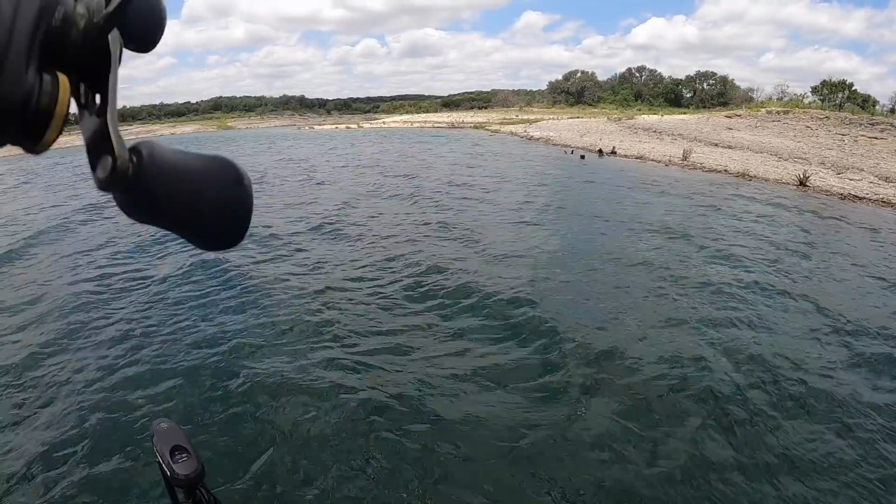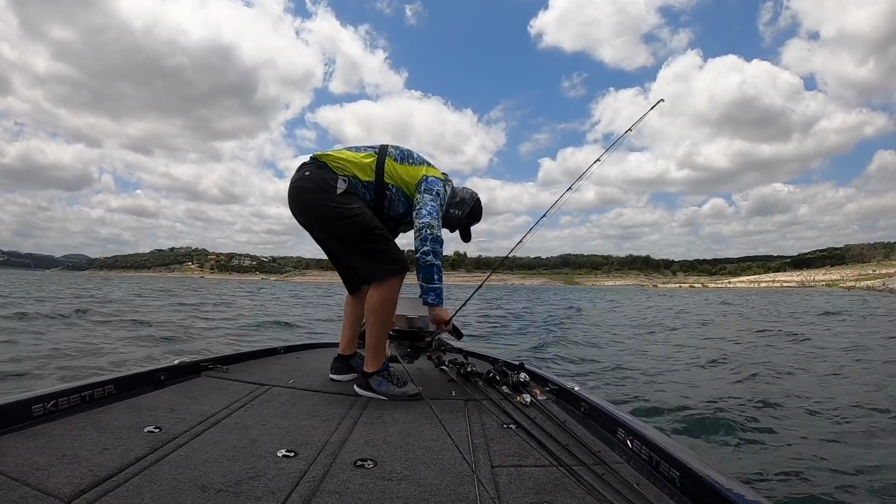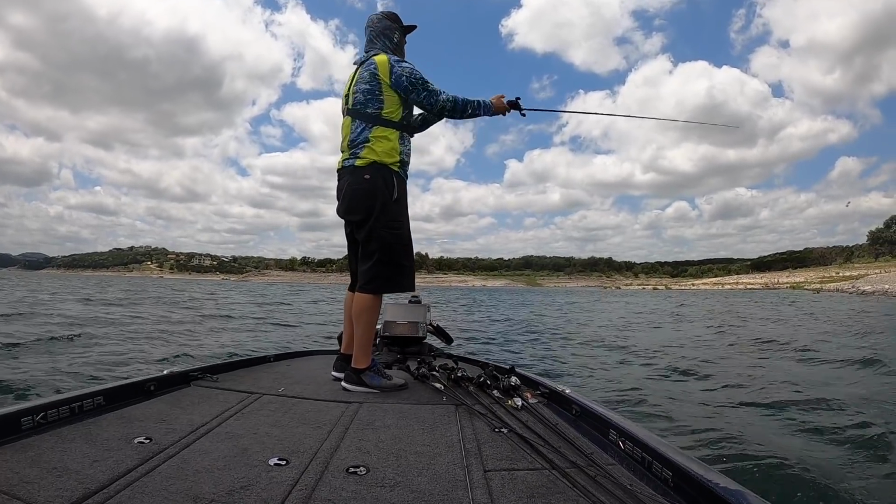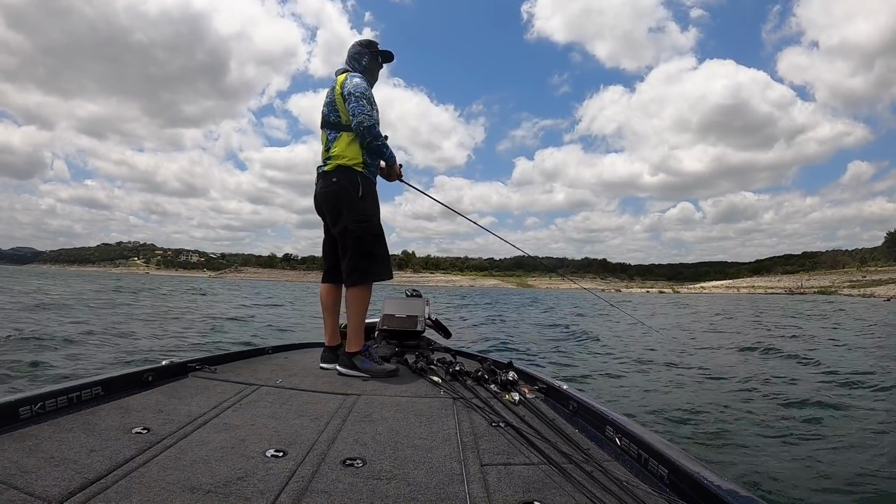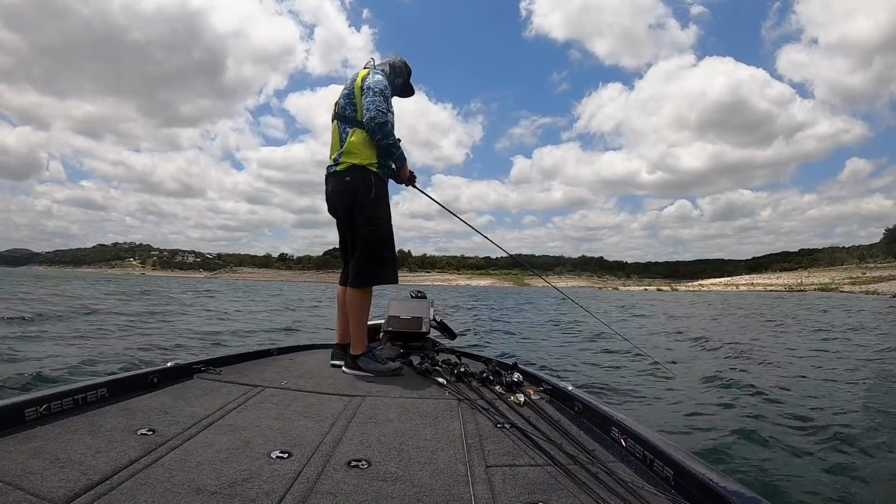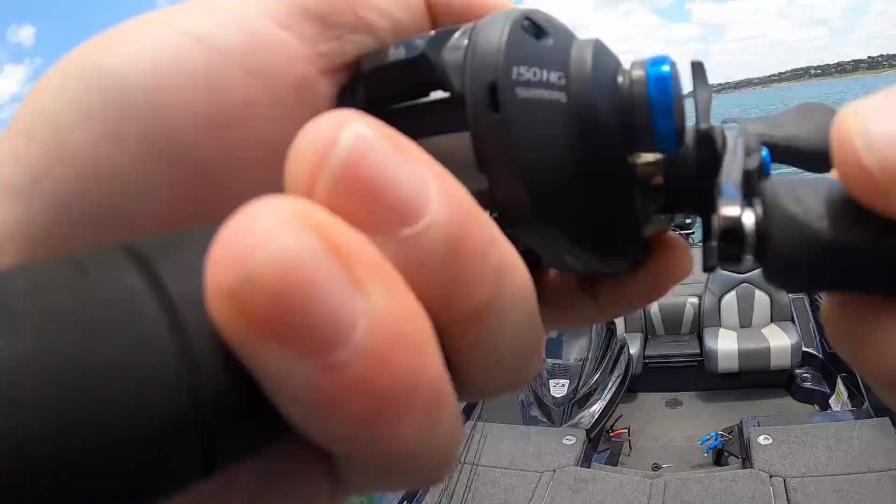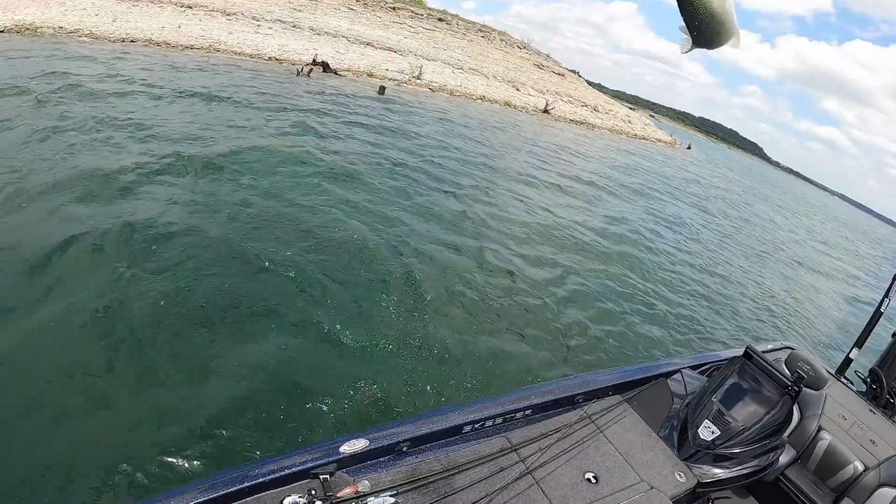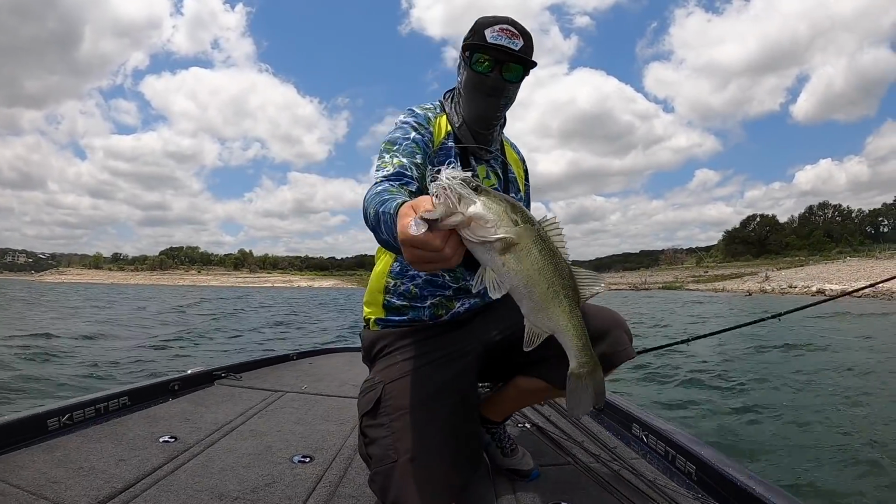And obviously it's not happening with the dang topwater. I'm going to live and die by the topwater, but I'm going to try something else. Oh my gosh. I haven't done much swim jigging today. On the swim jig. Nice. That didn't take long. That's what you call an adjustment right there, man.